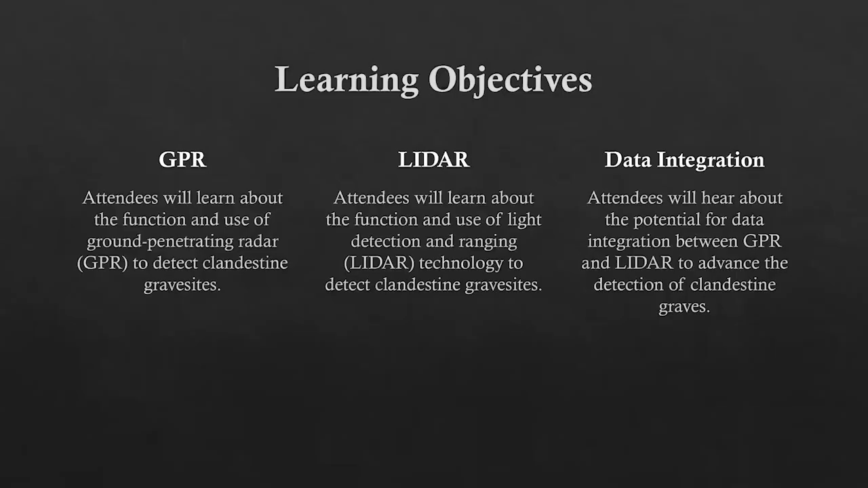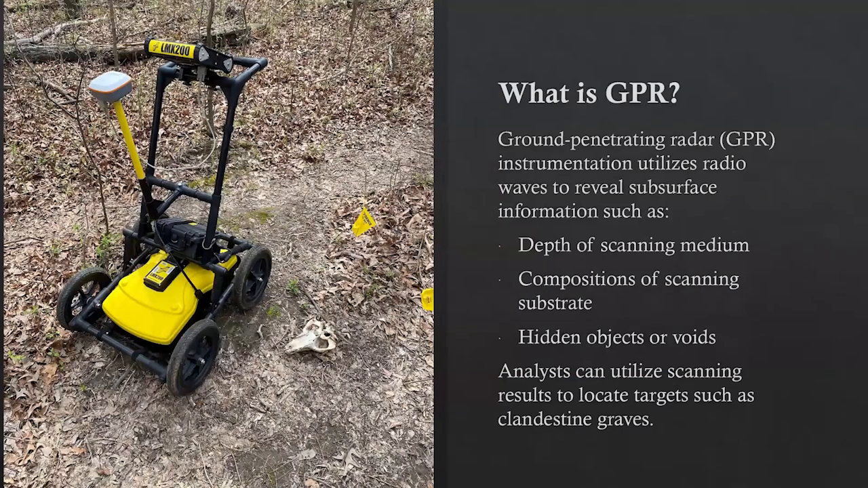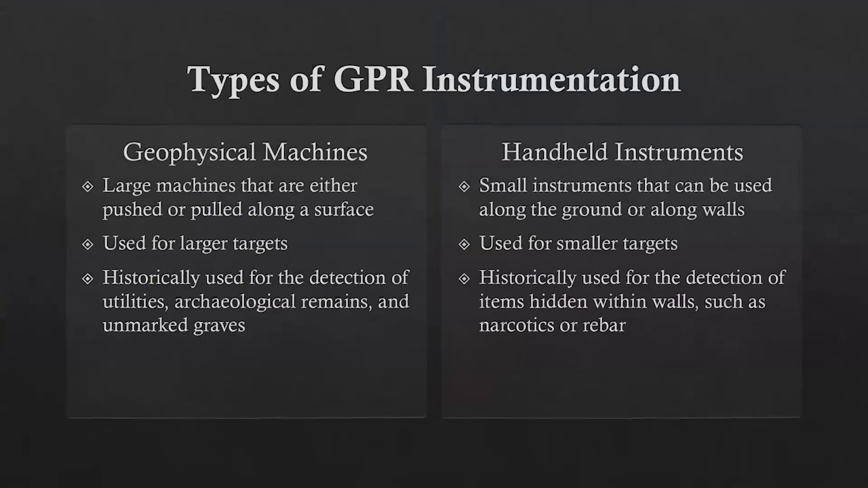So what is GPR? Ground penetrating radar, or GPR instrumentation, utilizes radio waves to reveal subsurface information such as the depth of the scanning medium, the composition of the scanning substrate, and hidden objects or voids. When you're using this instrumentation, it is sending waves into the ground, and those waves travel at different rates depending on the substance that they're hitting. Based on the difference in the rate that the waves travel, analysts can utilize scanning results to locate targets such as clandestine graves.